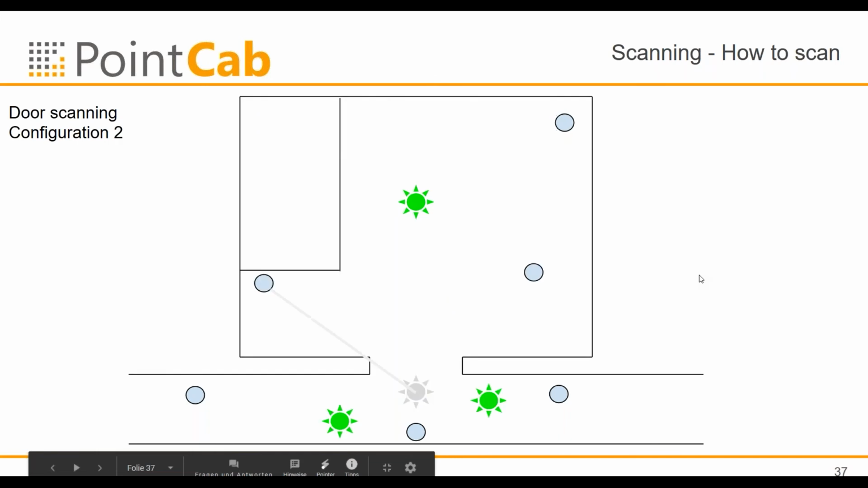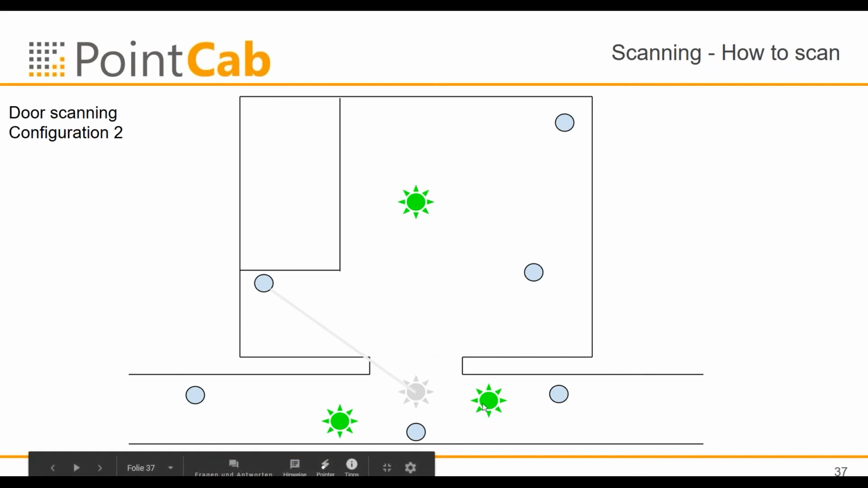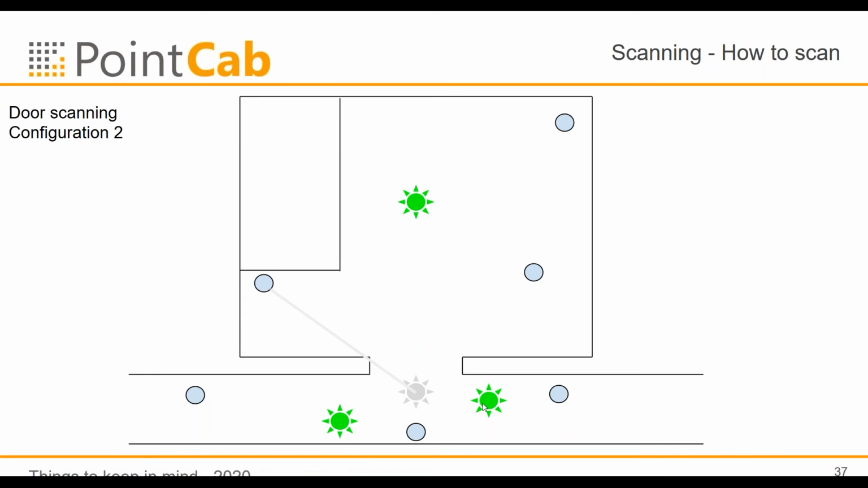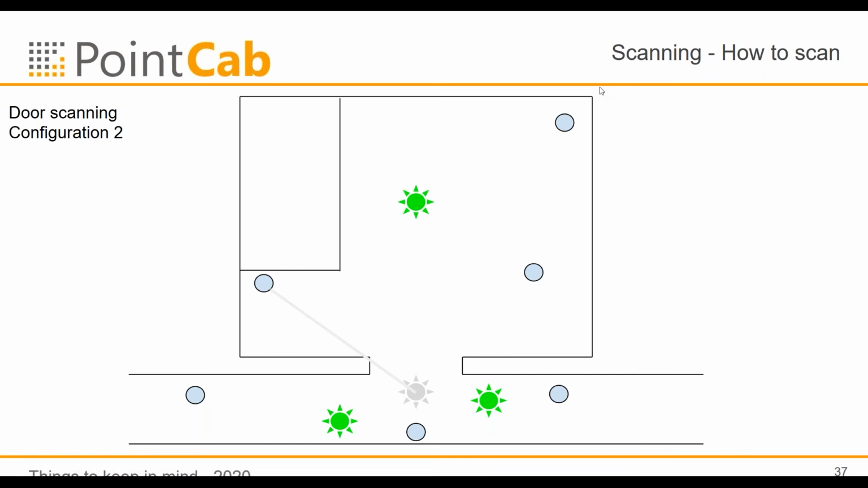Another way to scan through a door would be like this, that you have 2 scans outside in the hallway, which are again looking into the room, but seeing different features on the sides. So you're able to connect the different features again with each other with a scan in the room.